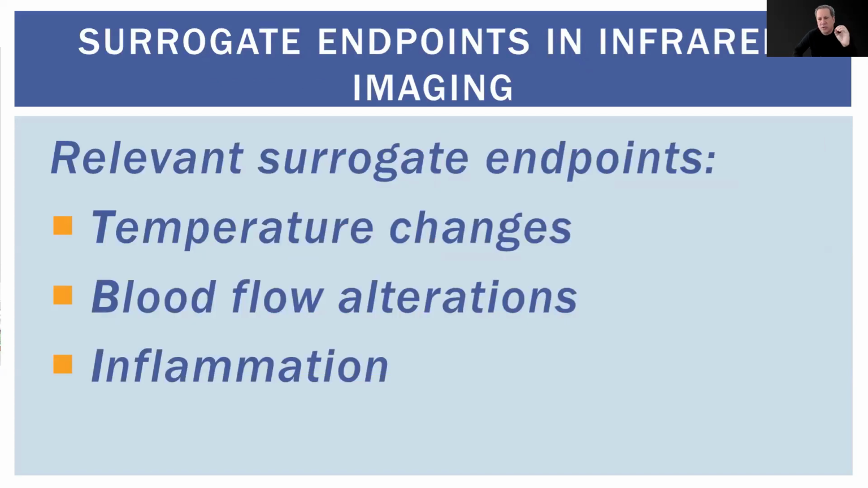In infrared imaging, surrogate endpoints might include things like temperature changes, altered blood flow, or signs of inflammation. This can predict larger clinical outcomes, such as whether a patient is likely experiencing inflammation or vascular issues. How do you know the patient is experiencing inflammation or vascular problems? With infrared imaging. There is no need to have a definitive diagnosis to take action with infrared imaging.